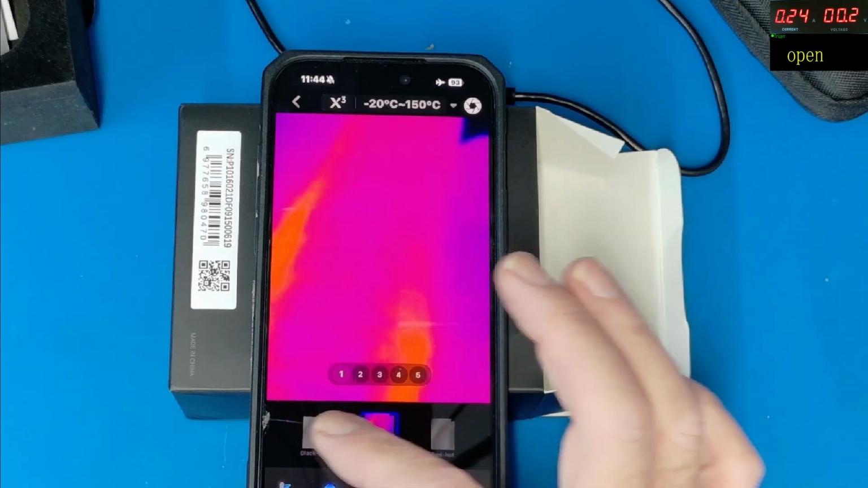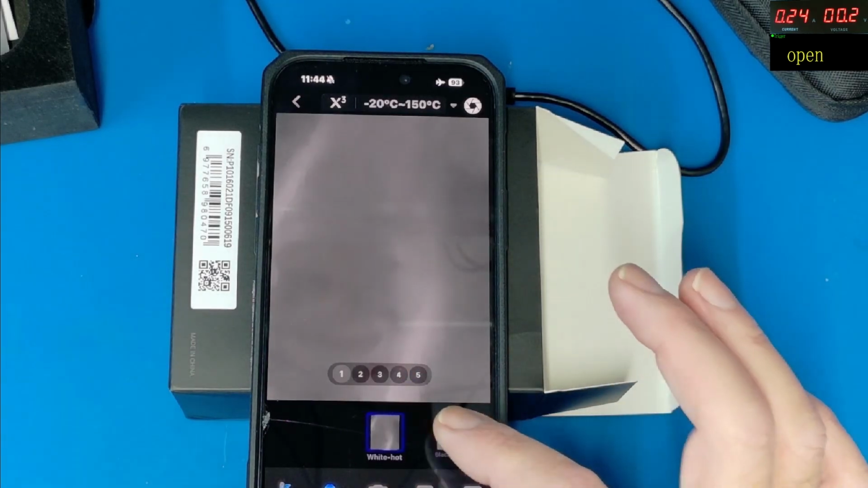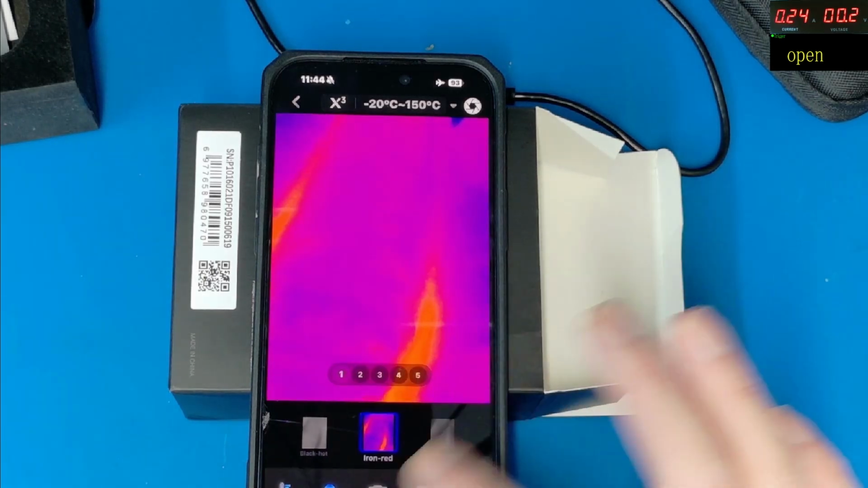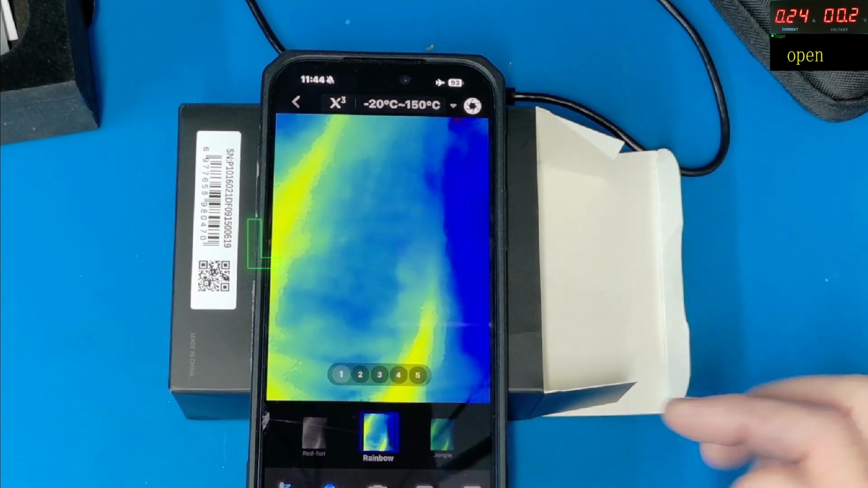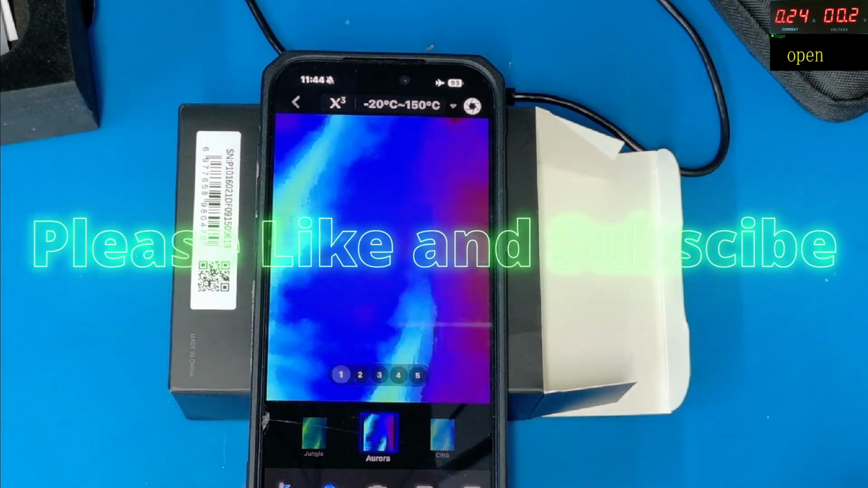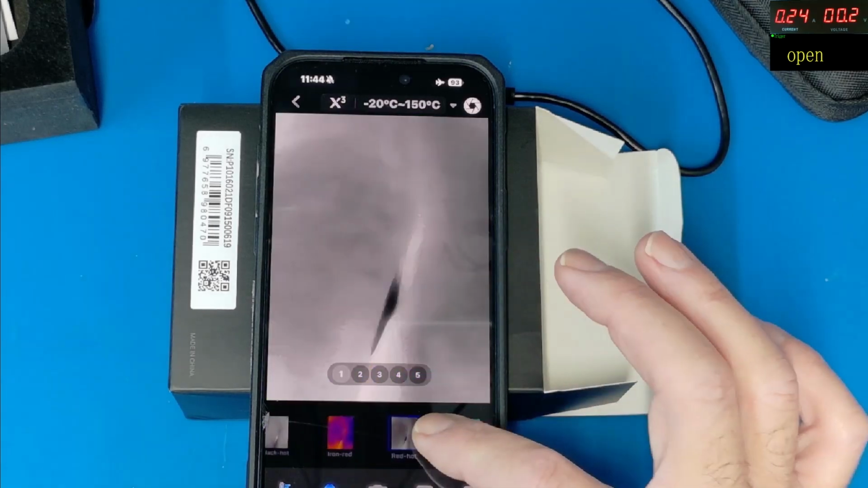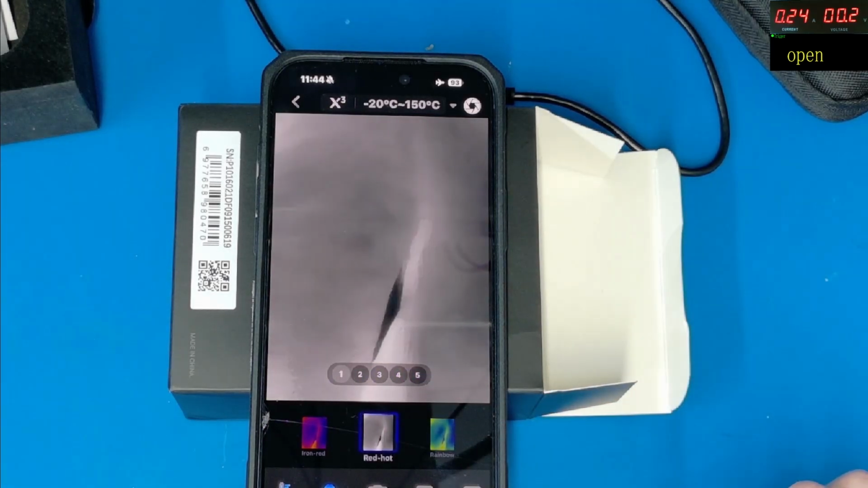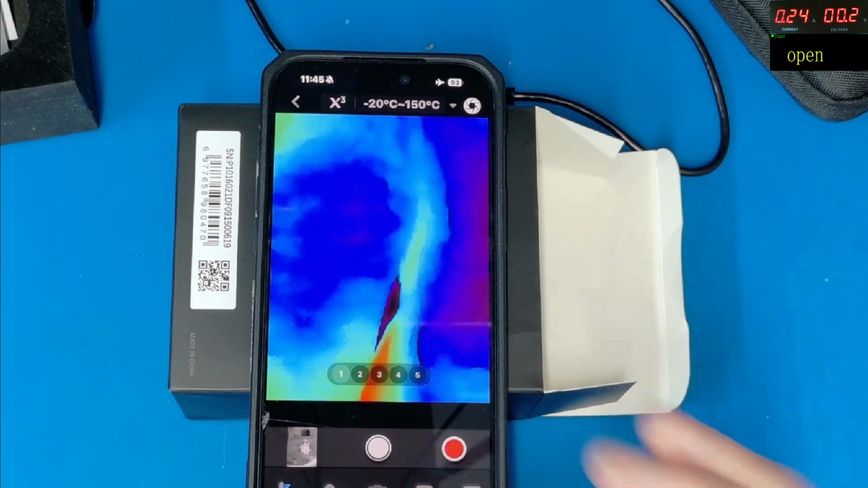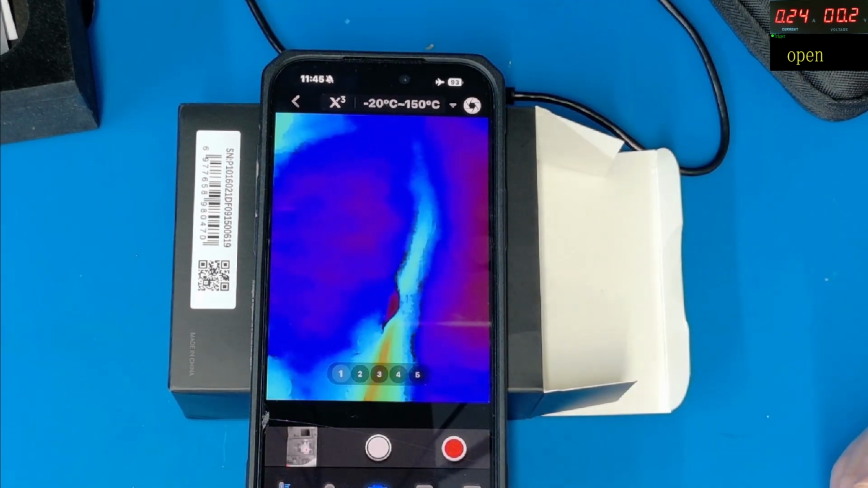We've got iron red, black hot, so it's a white and black, and then you've got your white hot spots on there as well. The one that I find the most useful is the Aura one. I do like this one, and also the red hot as well. We'll be using that in a little while. We'll pop back to Aura. You've got the facility to do standalone images or record a video.